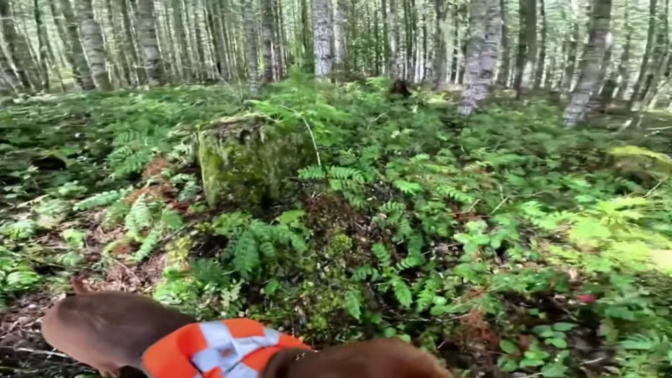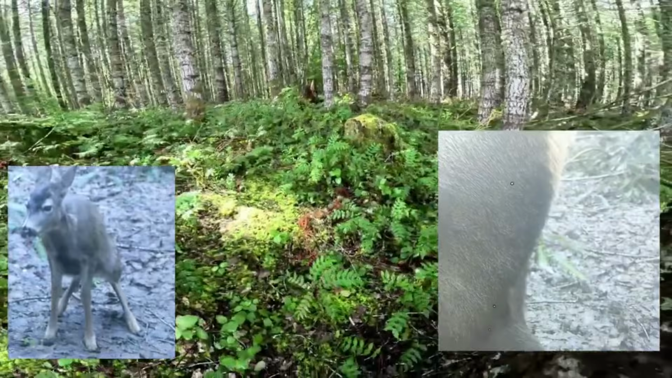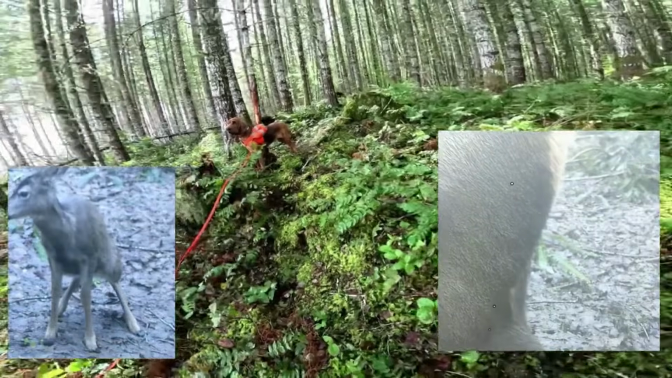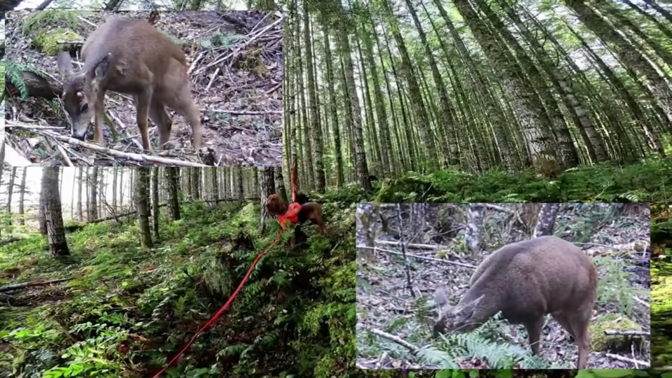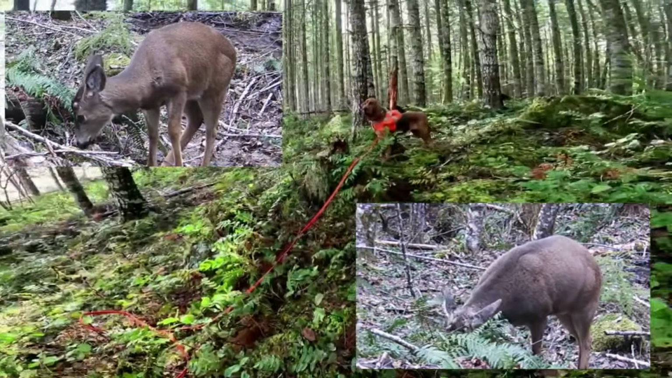This is obviously a pretty good sized rub area. I think that's an elk, but we'll put it right here, and you can see where Calamity is. That's going to be a great area if whatever it is comes back. Something will come through here for sure. You can see the trail that goes right along there.